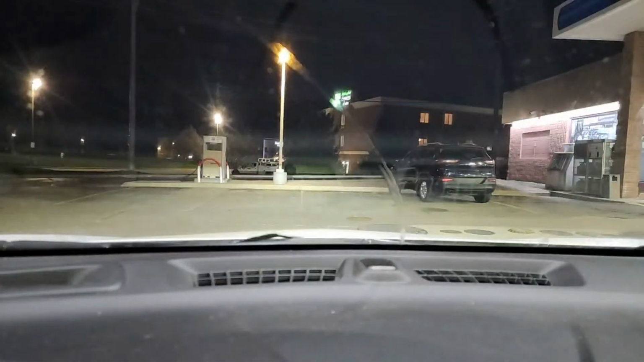So look, we're at a gas station, right? You got to have gas. I'm at 211 miles fuel range. I'm not going to lie to you, it's real life. We got groceries. We got to take care of a family member.